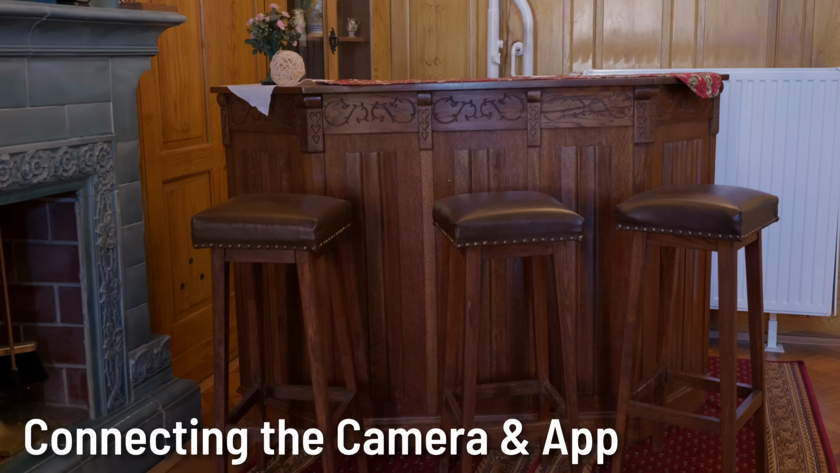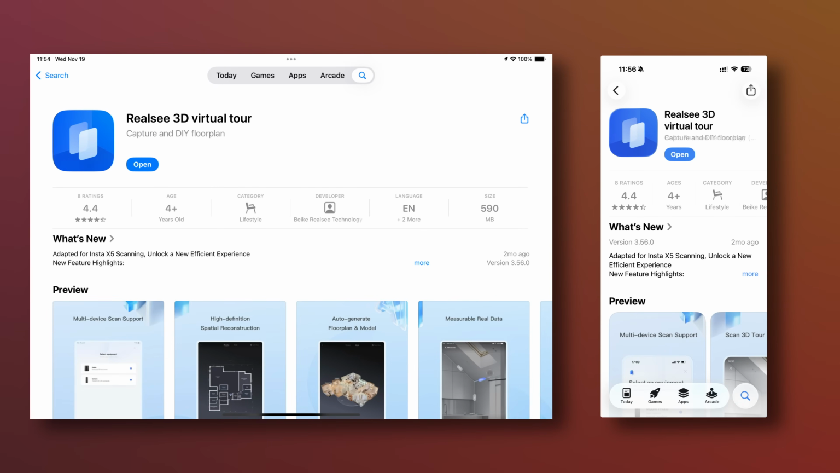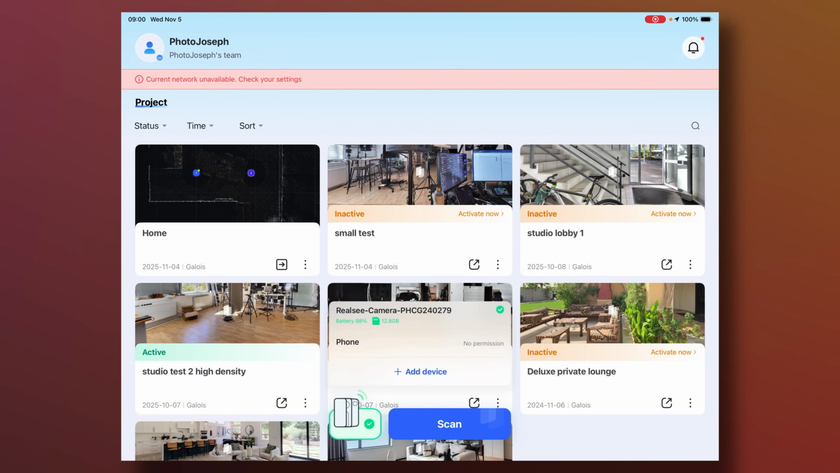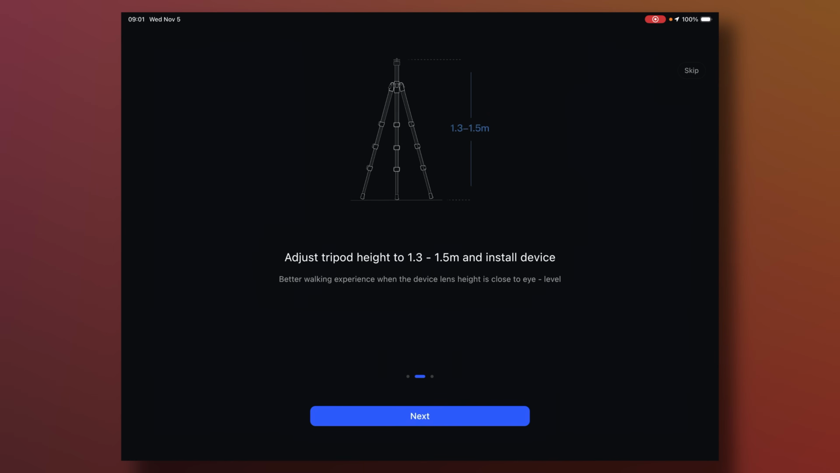It takes about a minute to boot, and that's all there is to it. Now that the camera's set up, the rest of the setup is really easy. You just need to download the app from the App Store. This can run on your phone or your tablet. I actually did this the first time on my phone, but now I'm switching to the iPad because it just makes it a bit easier. It's really self-explanatory. Once you install the app, it'll prompt you to fire up the camera and connect to its Wi-Fi. I've already done that here, so my device is already connected to the camera. Essentially all I have to do now is tap scan, and that takes me into the scan room. It's going to give me some advice like turn on the lights and open the doors of all the rooms, set the tripod height to 1.3 to 1.5 meters, which is basically the maximum height of that tripod.